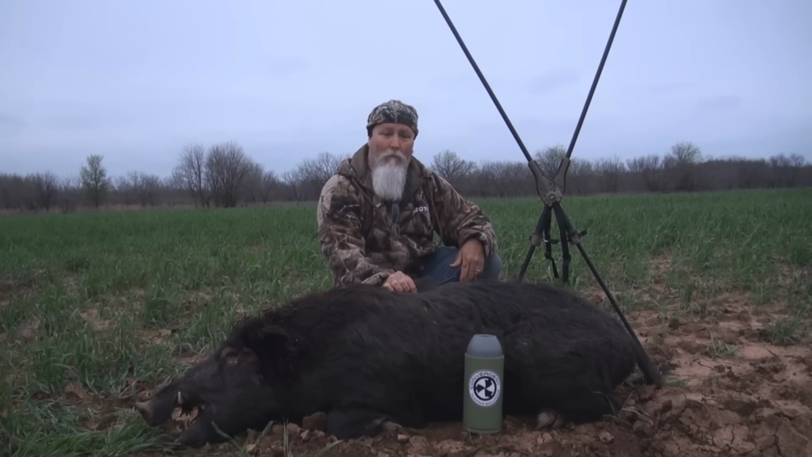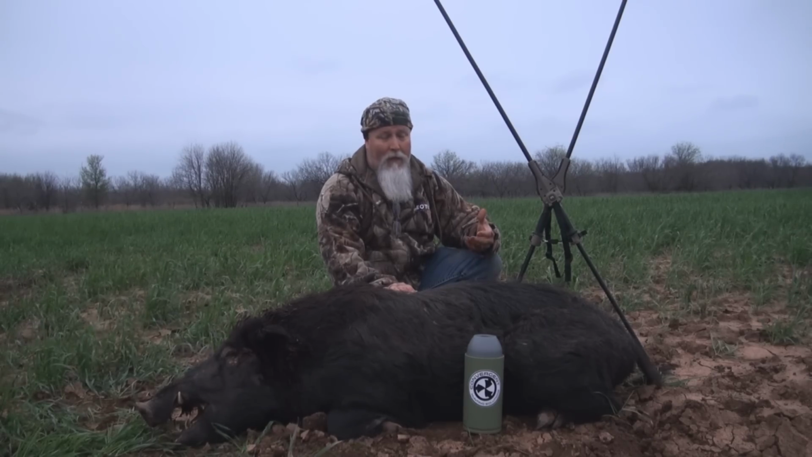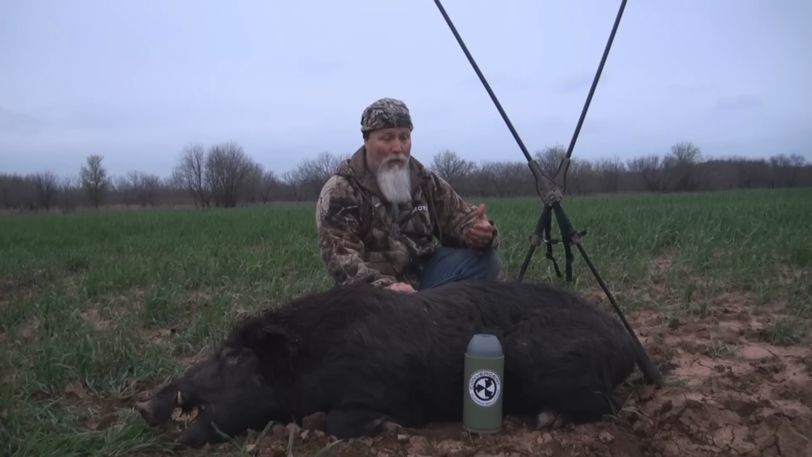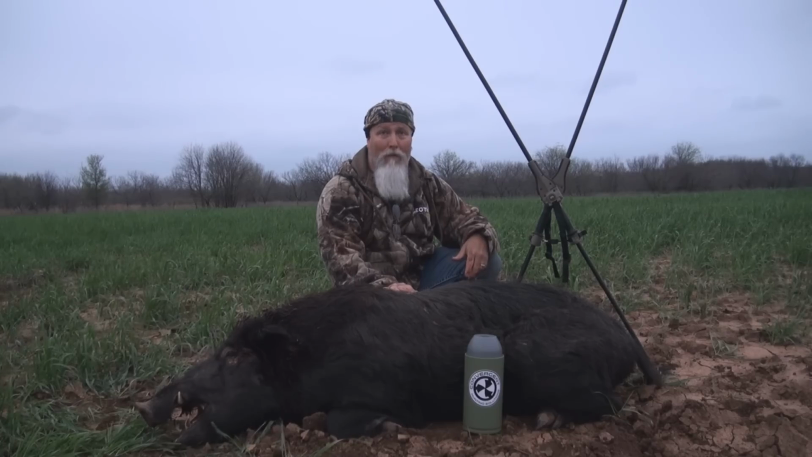We call in a lot of young boars, and people are wanting sounds to target big mature boars. Well, the same sounds we're using to call in these young boars are going to call in these big mature boars. The problem is, it's just like rattling in whitetails. When you're rattling in whitetail bucks, you're going to get 1.5 year old, 2-year-old bucks by the dozens, a few 3-year-old bucks, and then very few big mature bucks. And these big boars are going to be the same way.